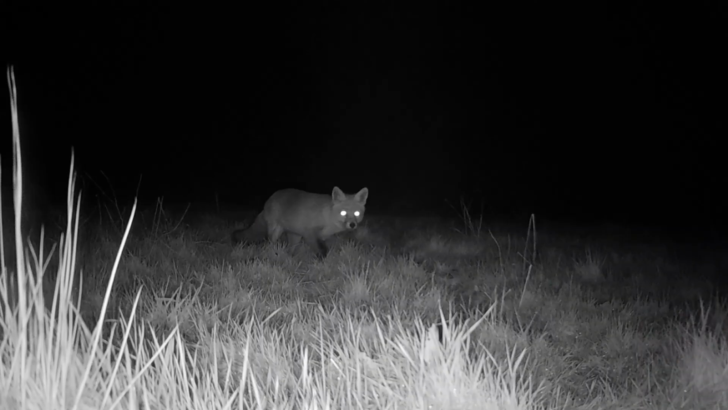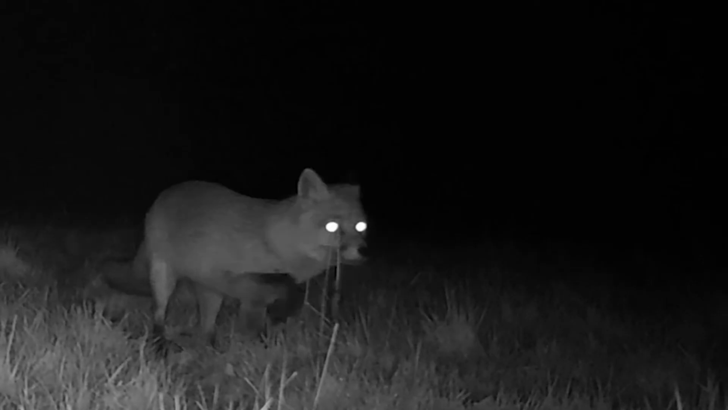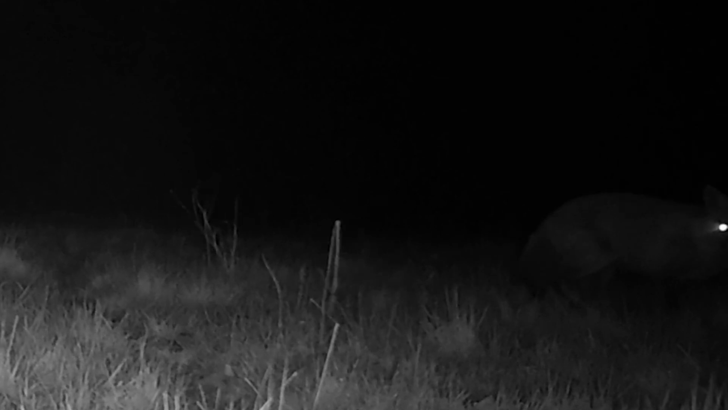Looks like a nice mature fox, really nice bushy coat. Let's go take a wee look at that now. Get a closer look. I'll zoom in a wee bit on that and we'll take a wee look. Oh, we can see him there, hanging out on the side there. So this is going to be a tricky fox.